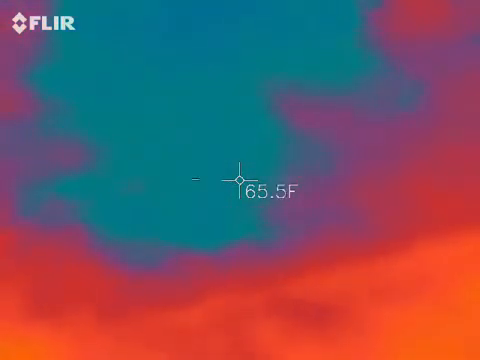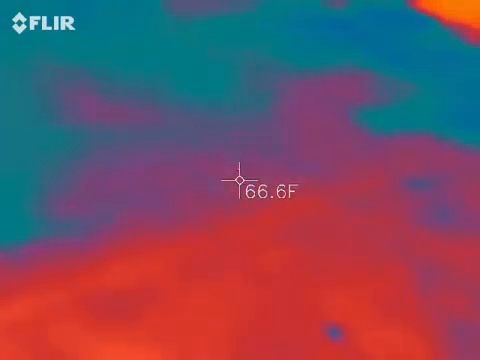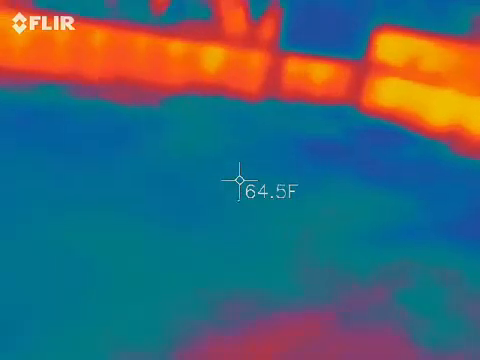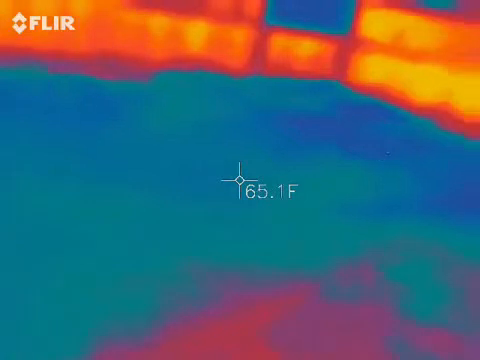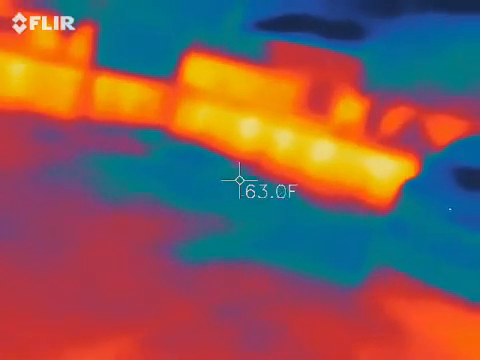Go to the left again. It's like 64 to 65. Back over here. 66, 67. 68-ish. Mine's 64 right there, over by the wall. 63, 64?